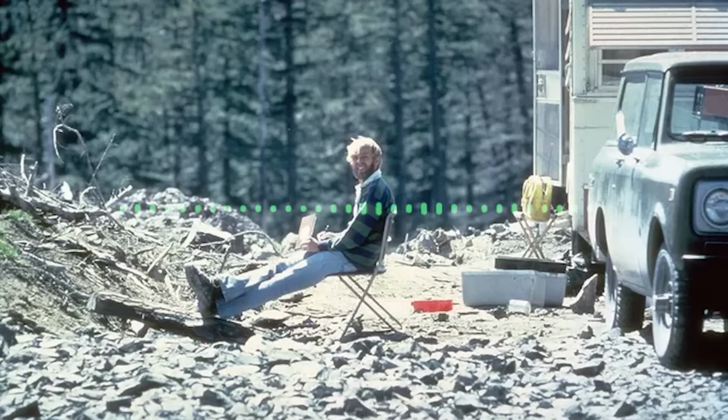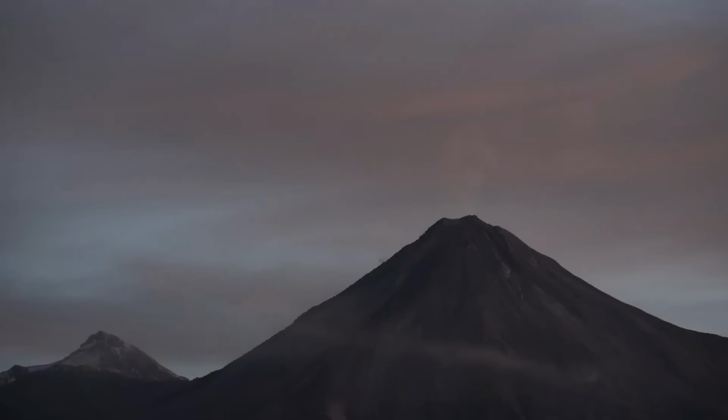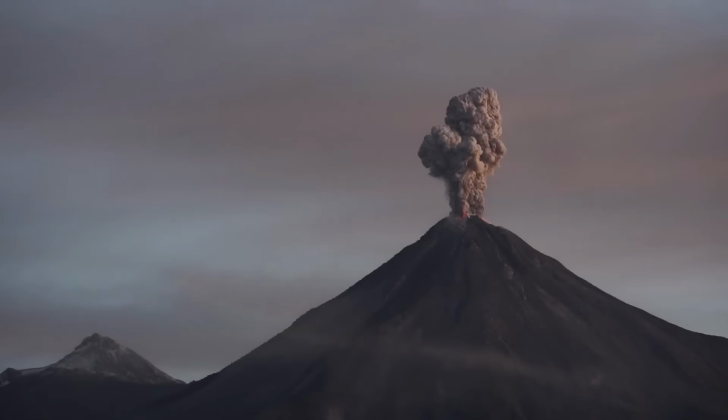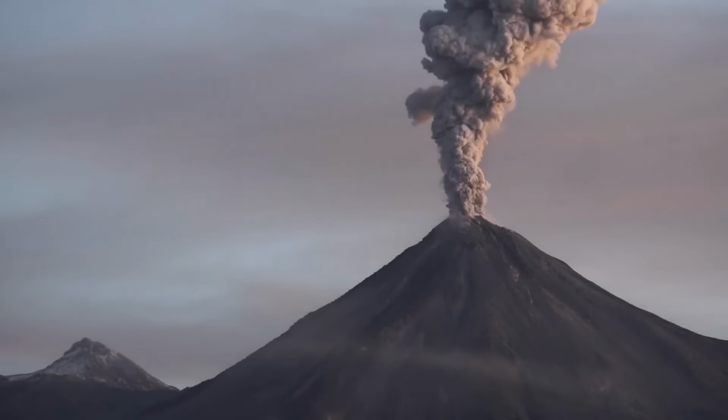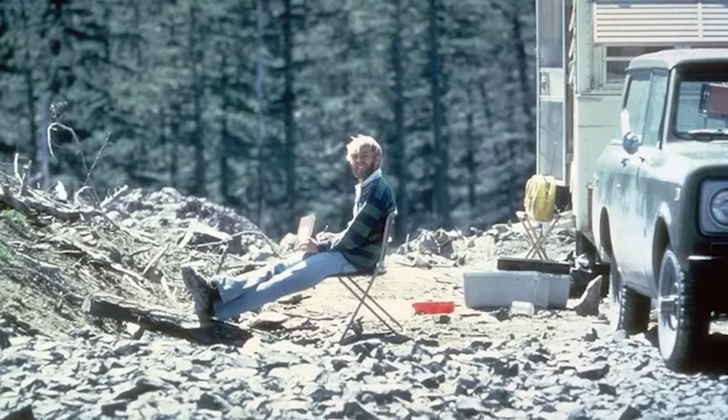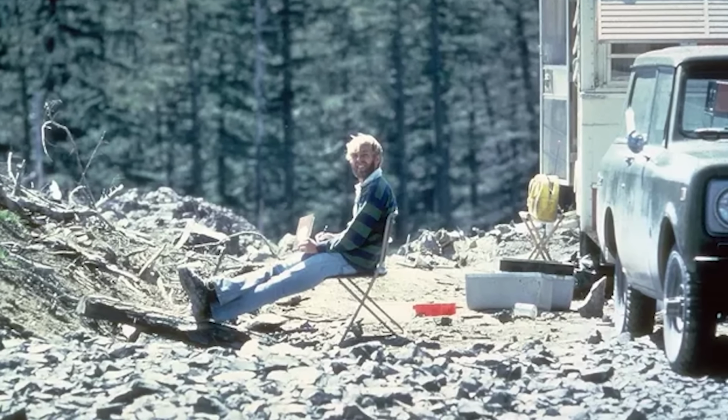He said, "Vancouver, Vancouver, this is it." And he was not wrong. Those haunting words echoed into silence as the volcano did erupt, sending ash and destruction all across the landscape. Now, despite extensive search efforts, David's remains were never found, except for this photo, which of course leaves behind a chilling reminder of nature's unpredictable power and the sacrifices made, all in the name of science.